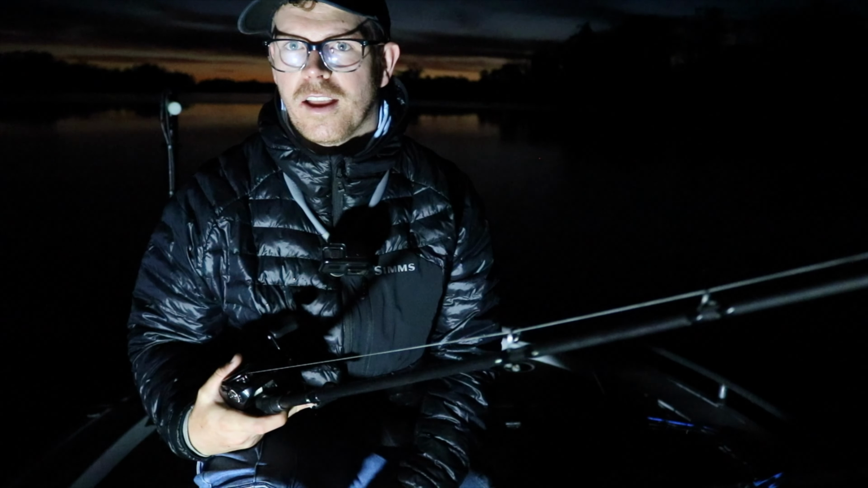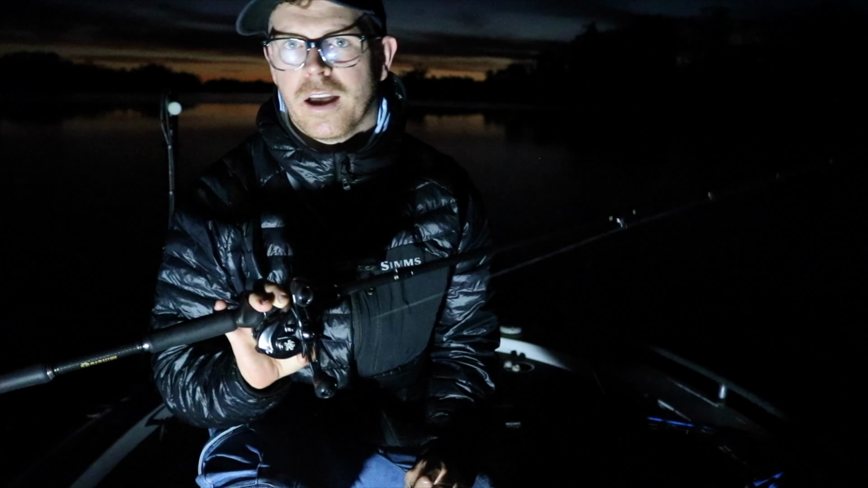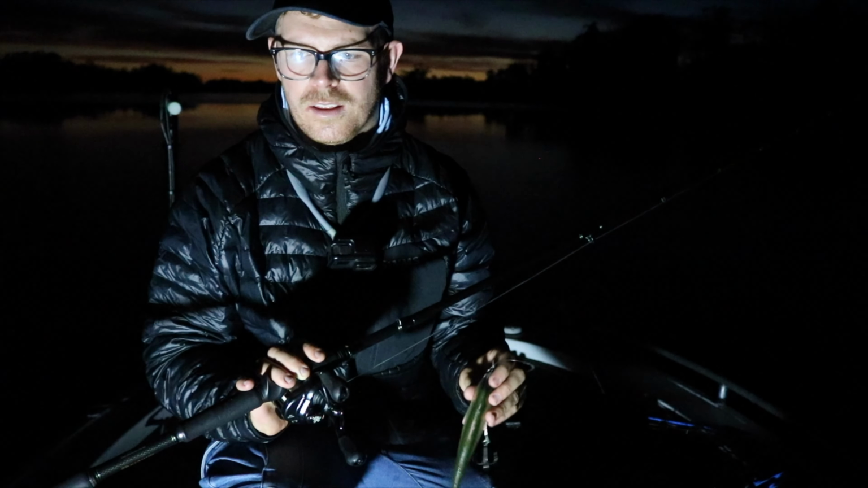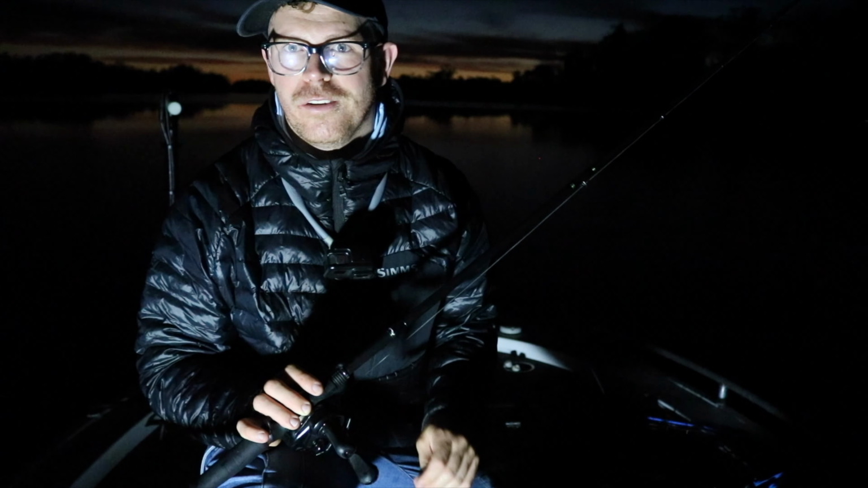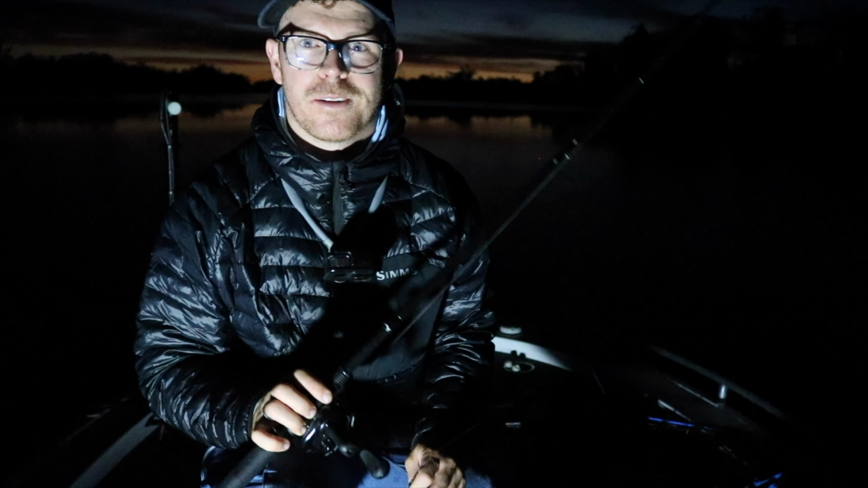Probably the only thing I changed was I swapped over to a heavier rod. This is the Ambush instead of the Beast Freak. Just a bit more guts. I was struggling to get the hooks in, so just thought that I might try something a bit stiffer, and seemed to have done the job. So love running new things, and when it all works, pretty rewarding. So let's get back to it.